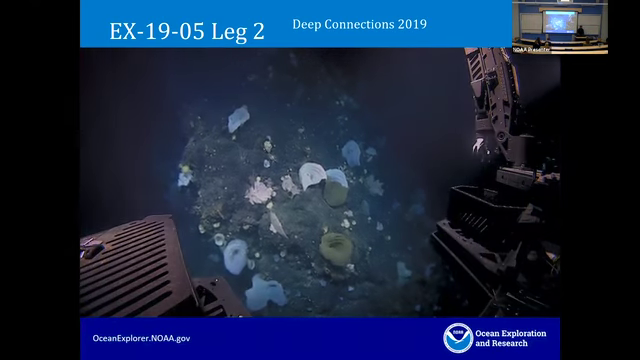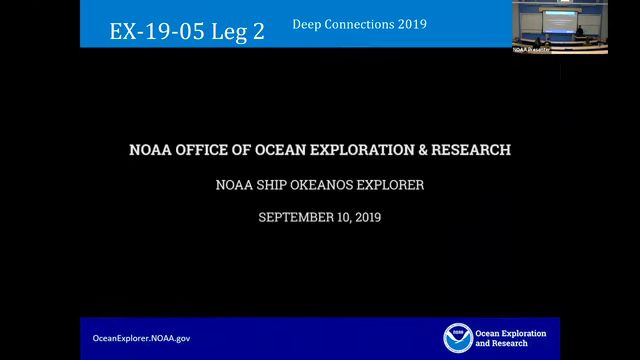So an example of what we saw in that. Was it on a seamount? It was on a seamount, yes. It was on Retriever Seamount on the eastern side.